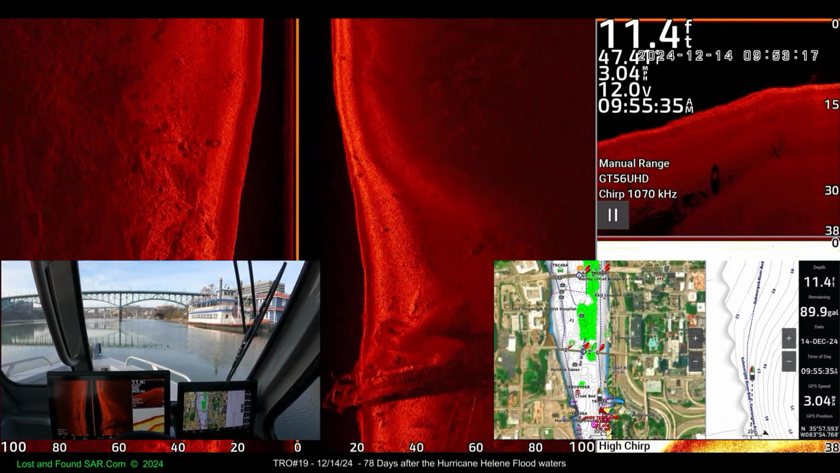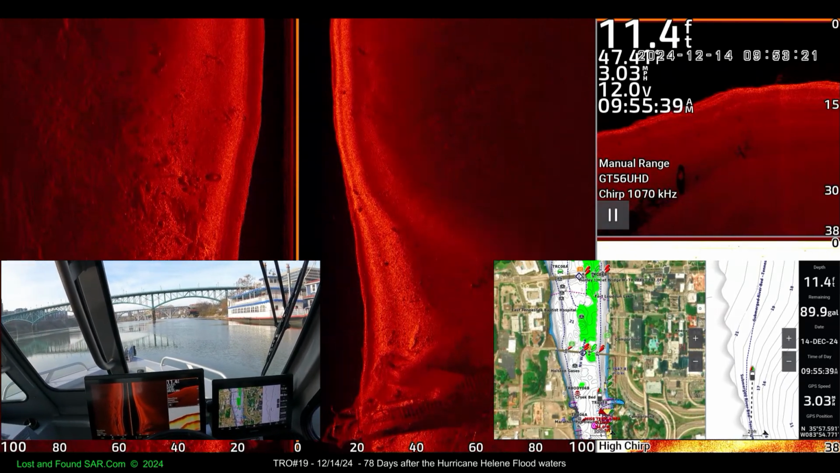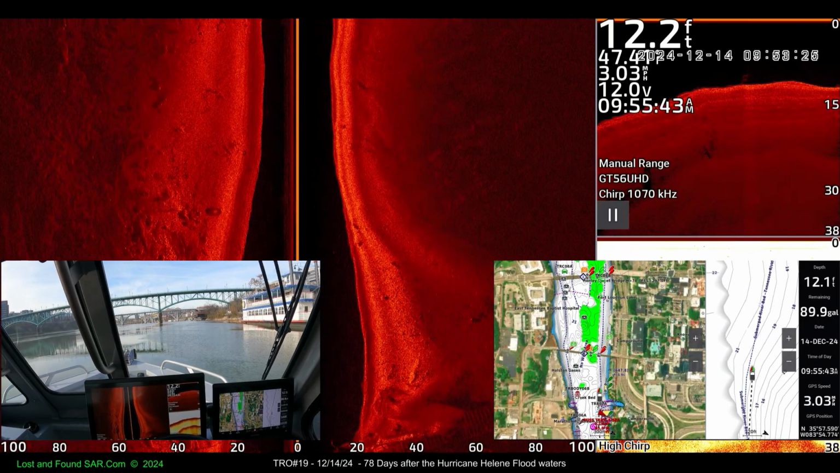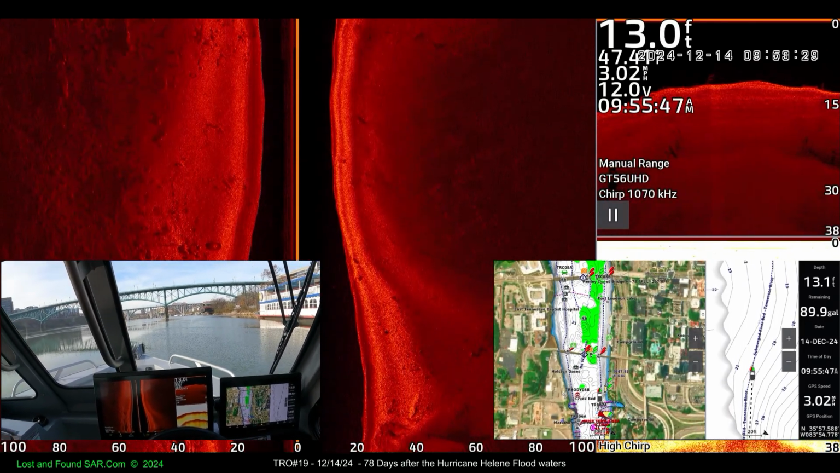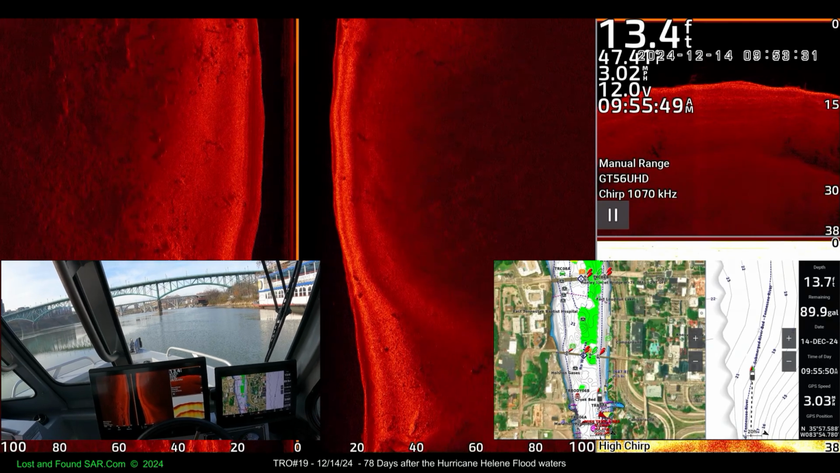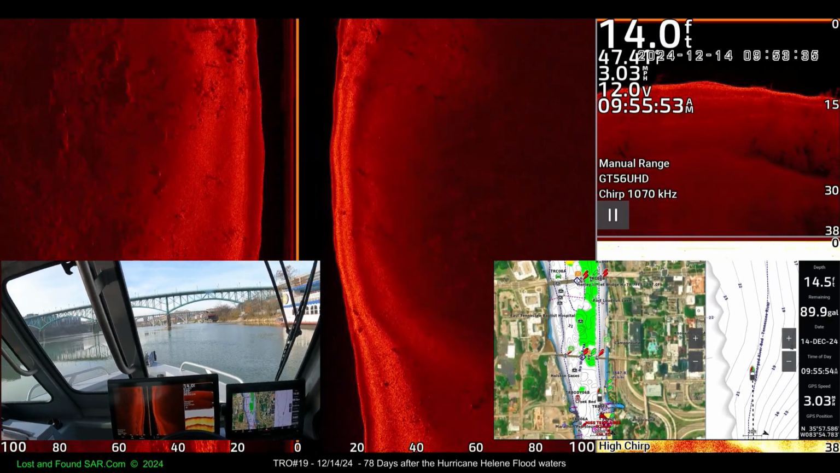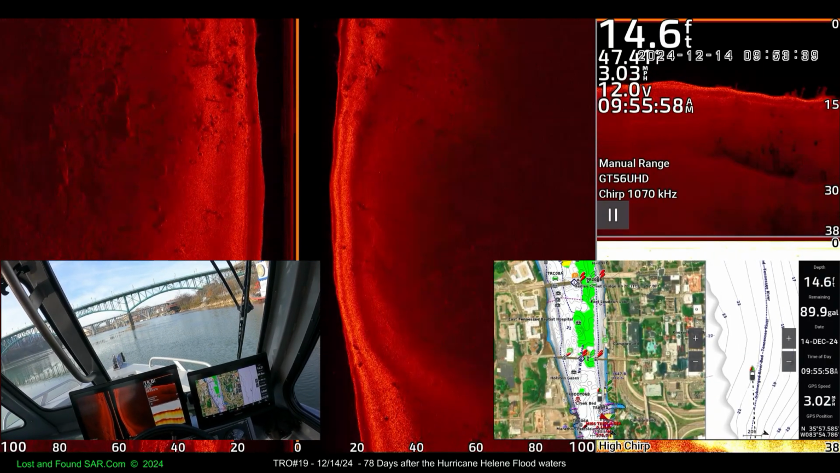Yeah, it's getting shallow right across here. Considering we're going downriver, you're supposed to do all your scanning coming upriver, and I don't see the logic in that. We're doing 3 miles an hour.